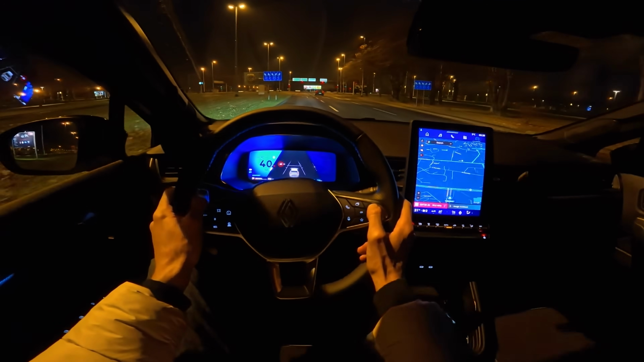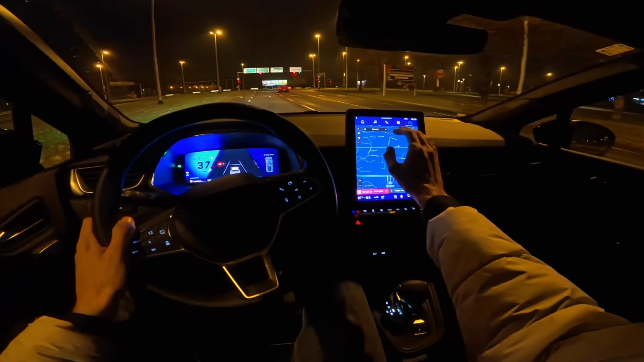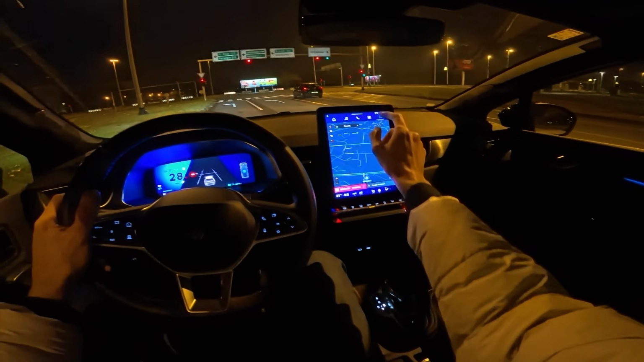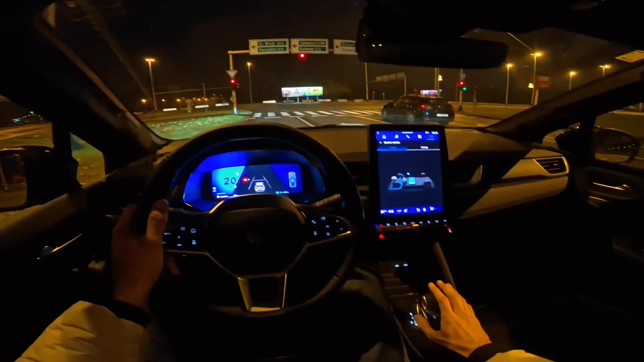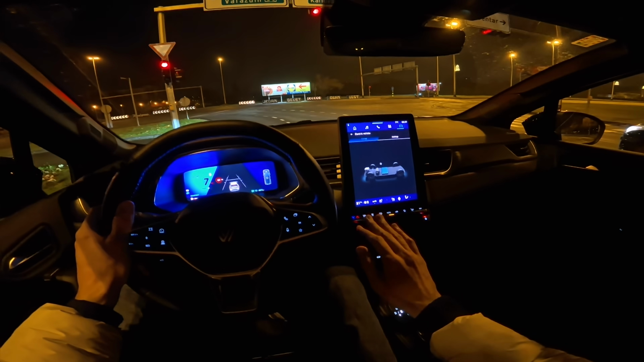Let me switch here to the energy flow. I show it here as well. It's a little bit small over there. Wait, no, this one. Energy, electric. Here you can see the energy flow. It's recuperating. Now I've stopped.